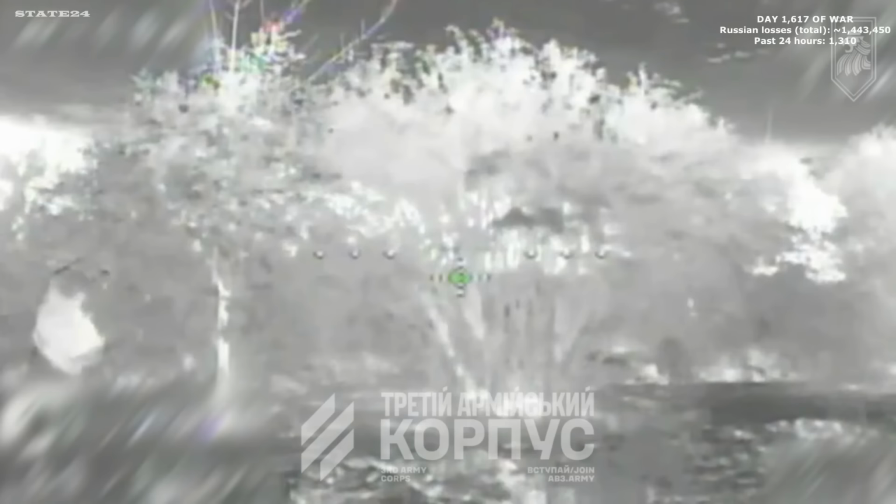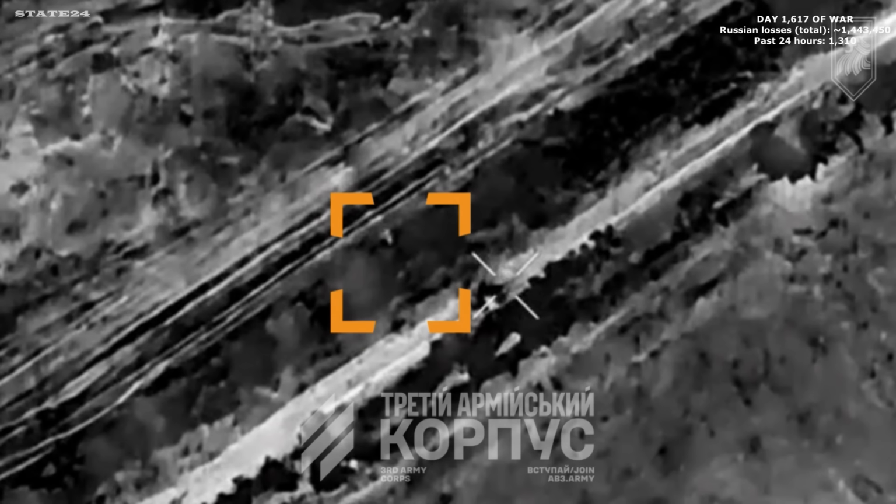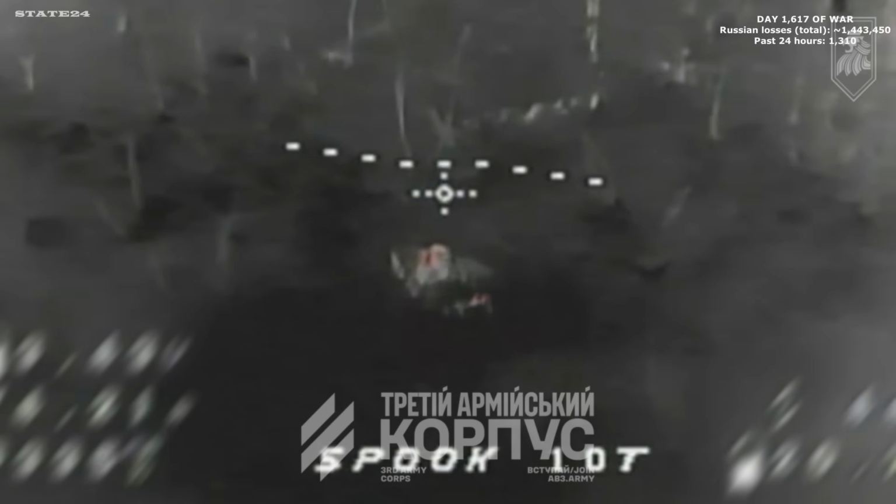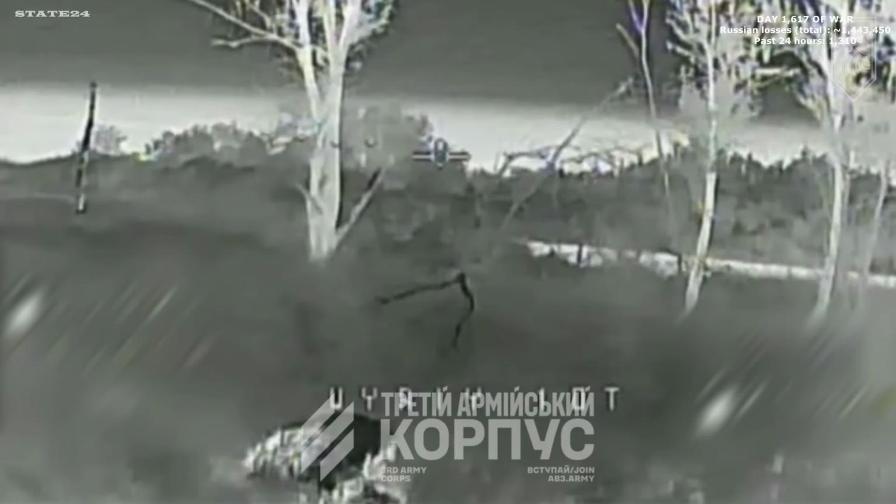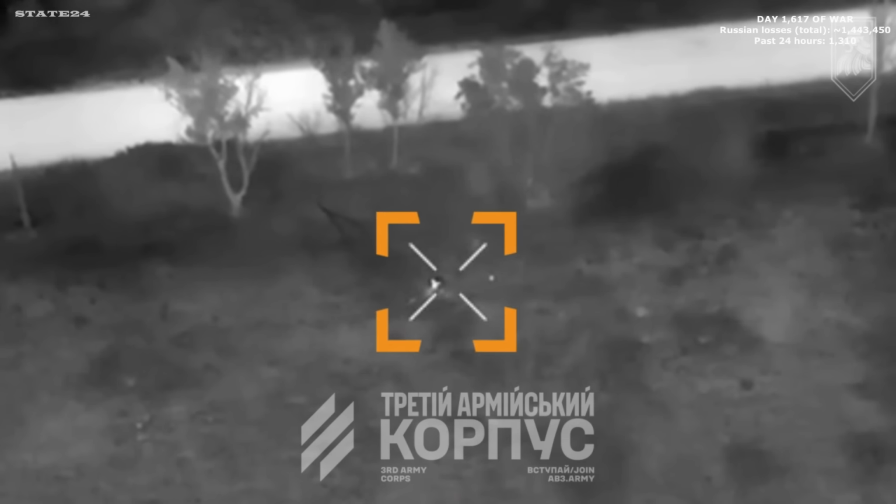And an experienced operator, reading the terrain, learns to spot the shapes that don't belong. Moving at night in cloaks, believing the darkness and the suit provide cover, the drone finds each one the same way. The technology meant to protect them becomes the thing that makes them easier to identify.